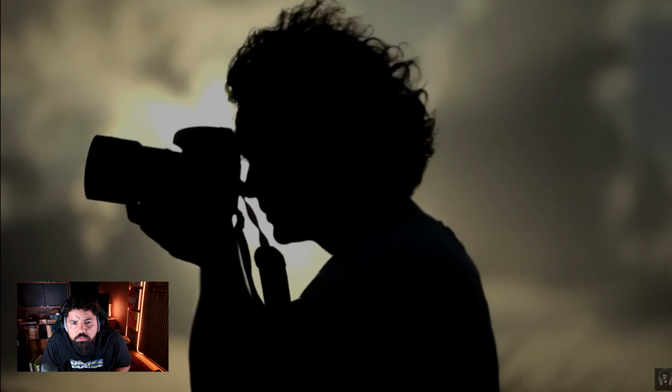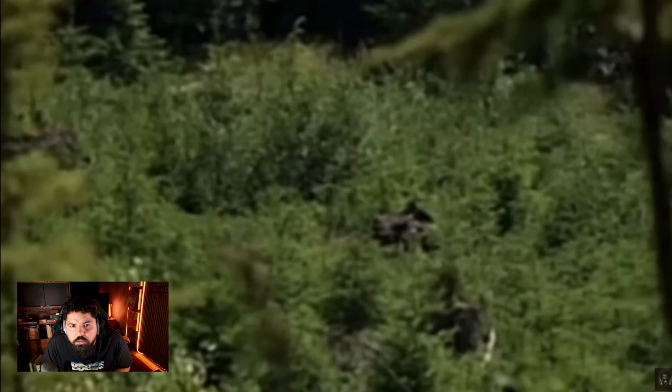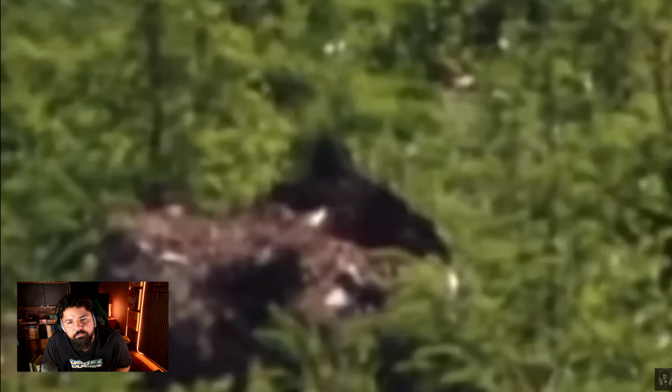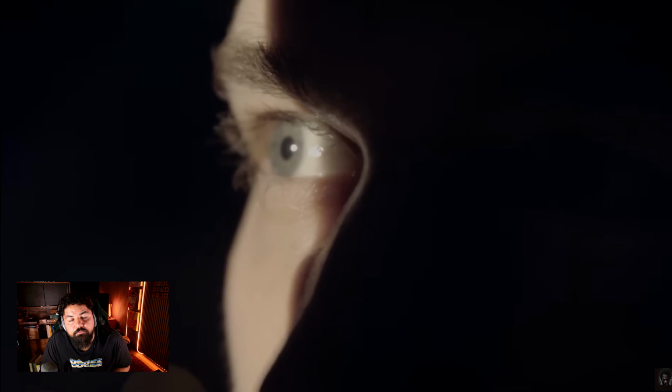He had captured something unusual. He thought he was just taking a picture of the trees and brush, but it turns out an unknown creature might have been hiding there. Behind a large rock in the shot, there seems to be a black, hairy creature. It's covered in fur, with broad shoulders and a dome-shaped head. Because of this, many people believe it could be Bigfoot.